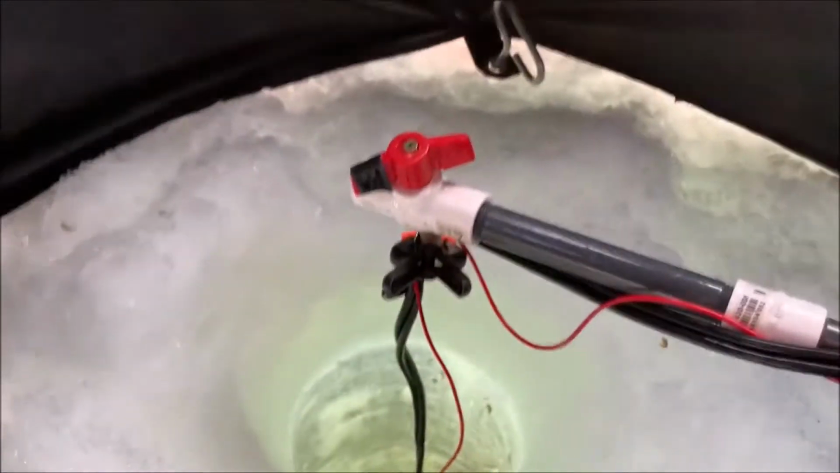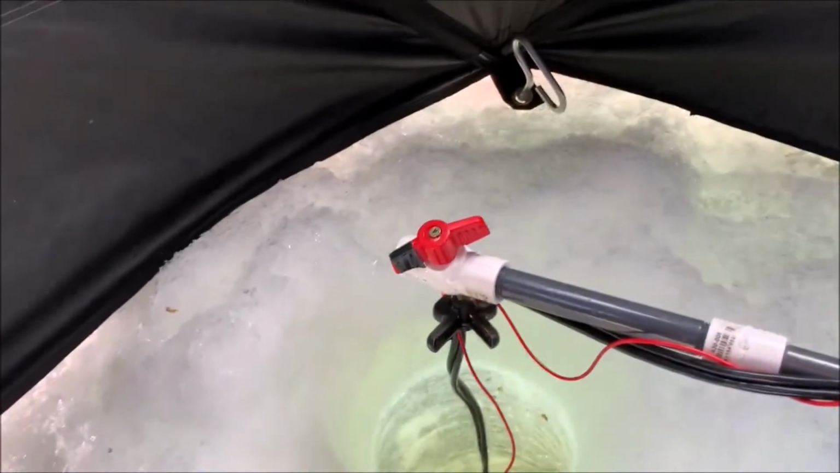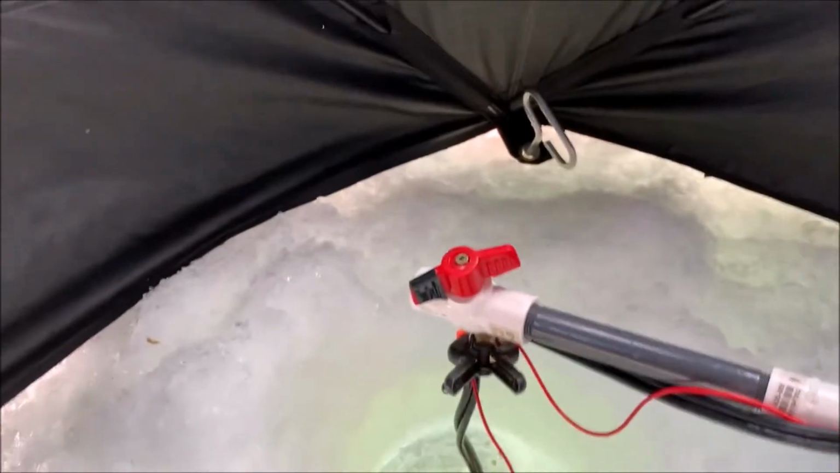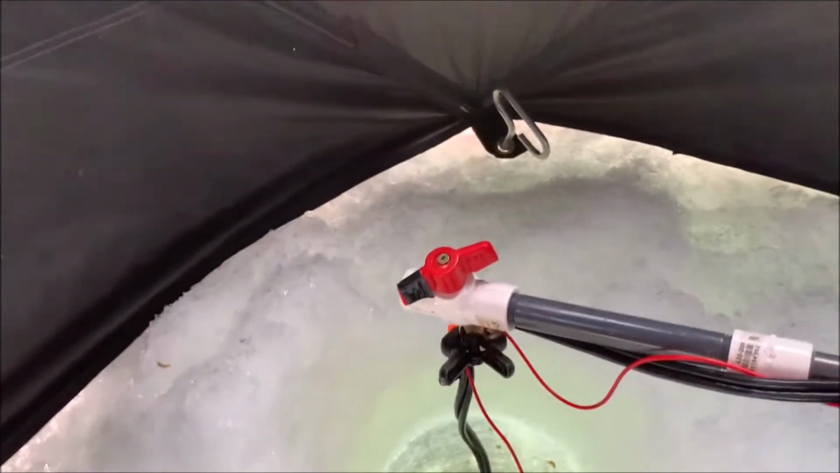it makes it a lot easier to set up for virtually any depth by just letting the cord out, using this clamp to get it deeper or shallower, and it makes it much lighter.